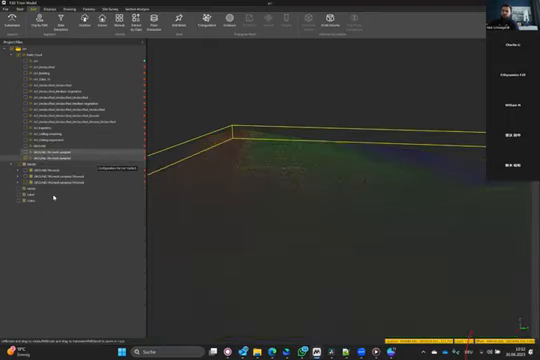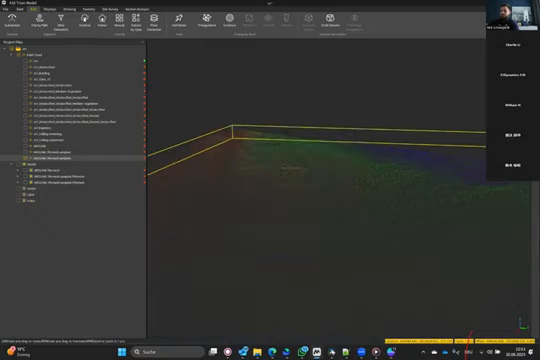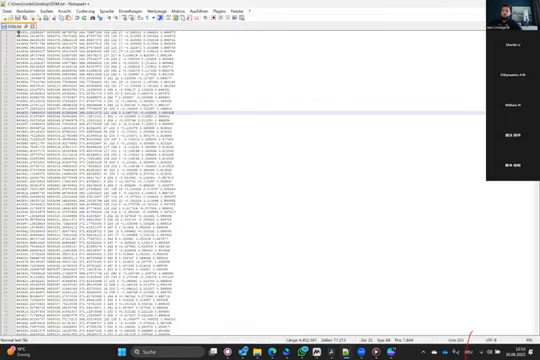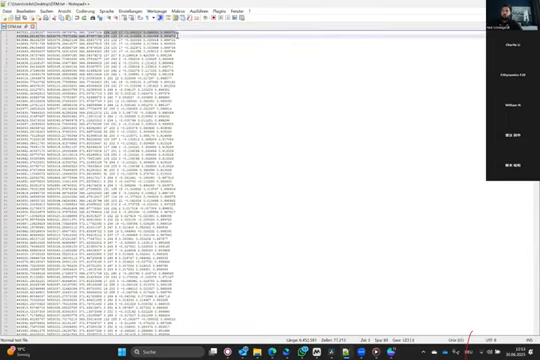I hit export and export it as ASCII cloud in a TXT file. And the export will look something like this when you open it. So you have your positions here, the X, the Y, the Z, the coordinates. And then you have some additional informations stored in these lines. So this is the intensity stored here, the RGB and other data.